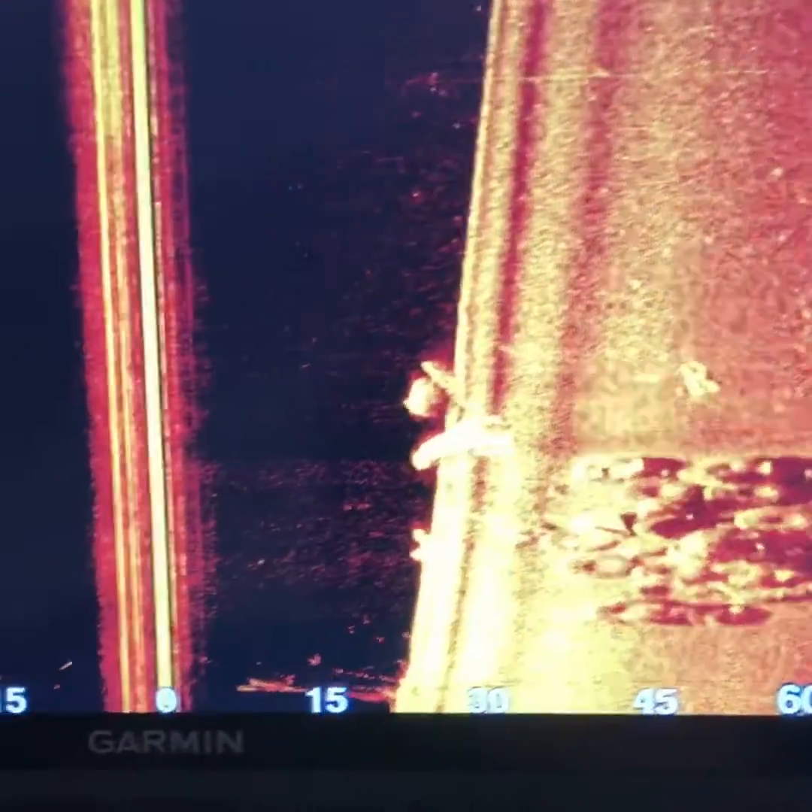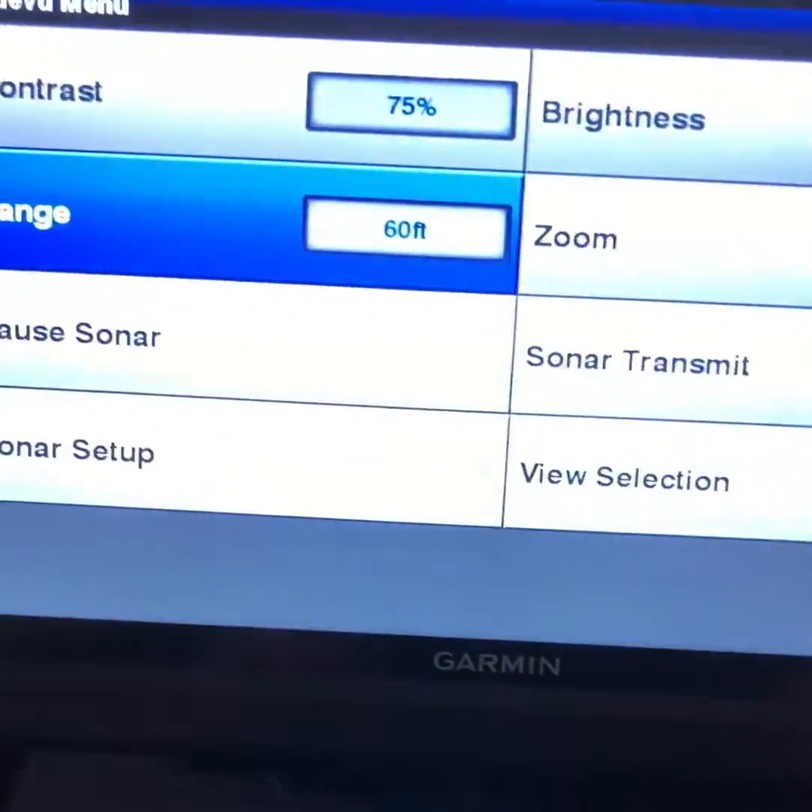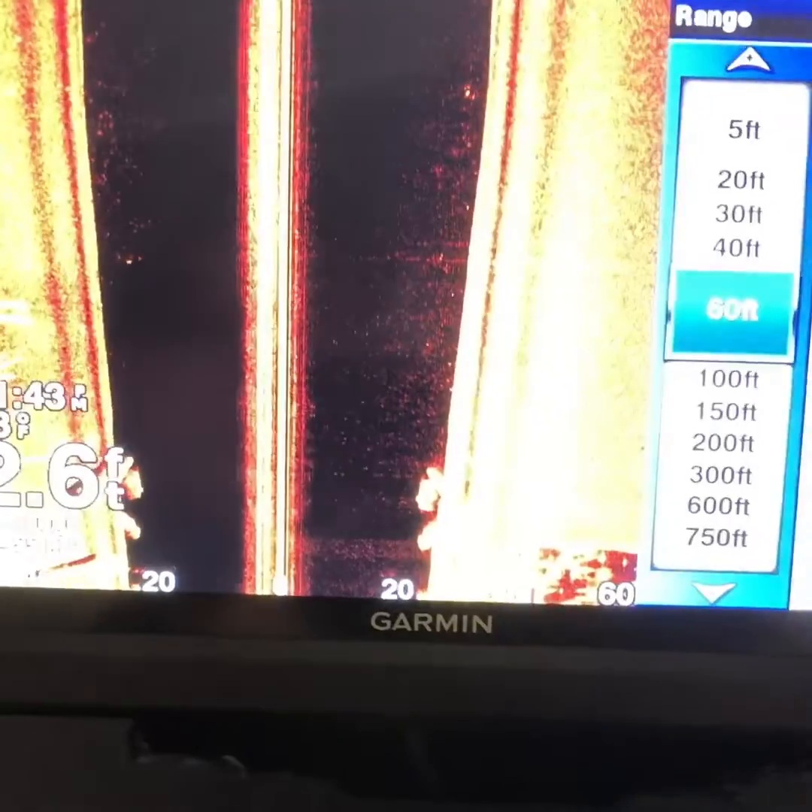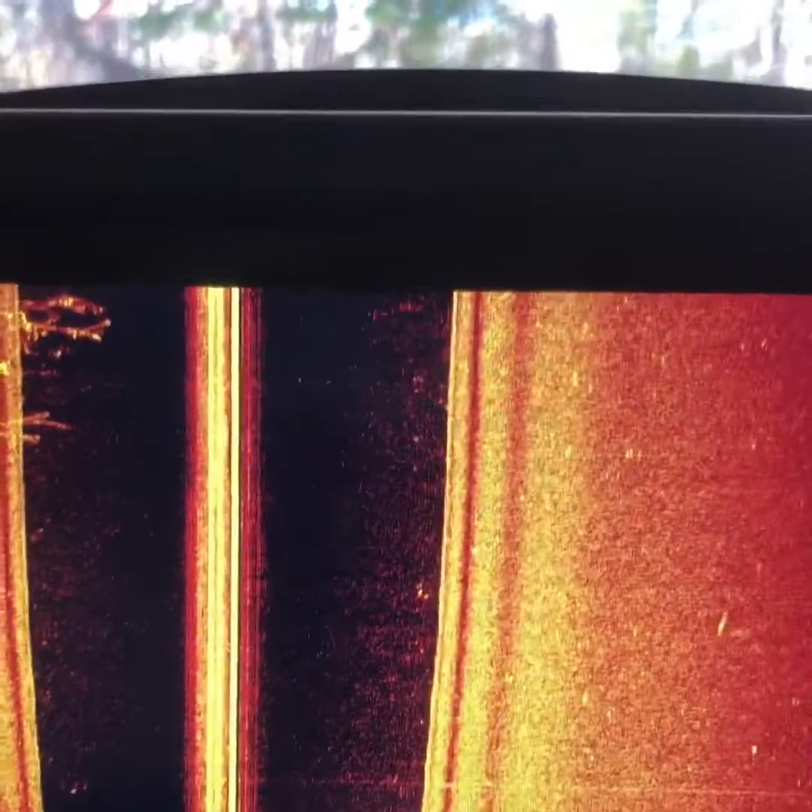So one of the things with side view, side imaging period, right here where these tires are, I want to look in the shadows, okay? I use the shadows to find fish. Mainly, I'm using the side view to actually find cover. We're going to just set this thing back to auto. That way it'll do its thing. But I'm actually looking in the shadows.